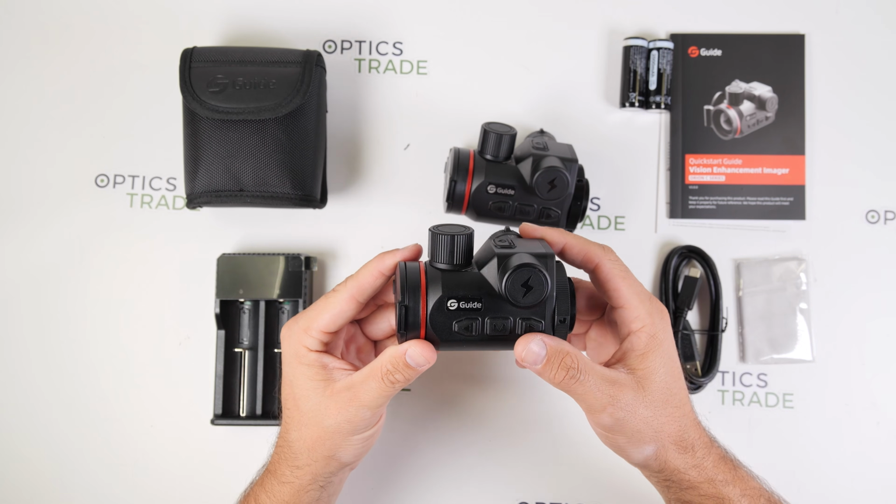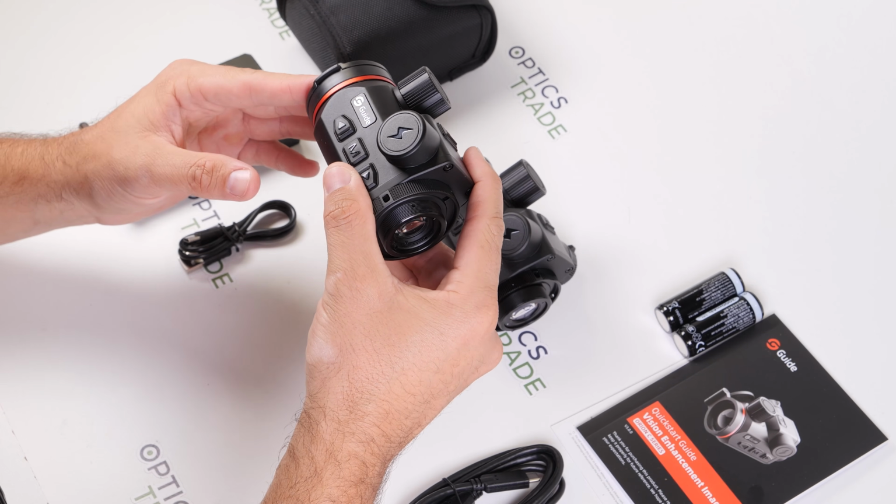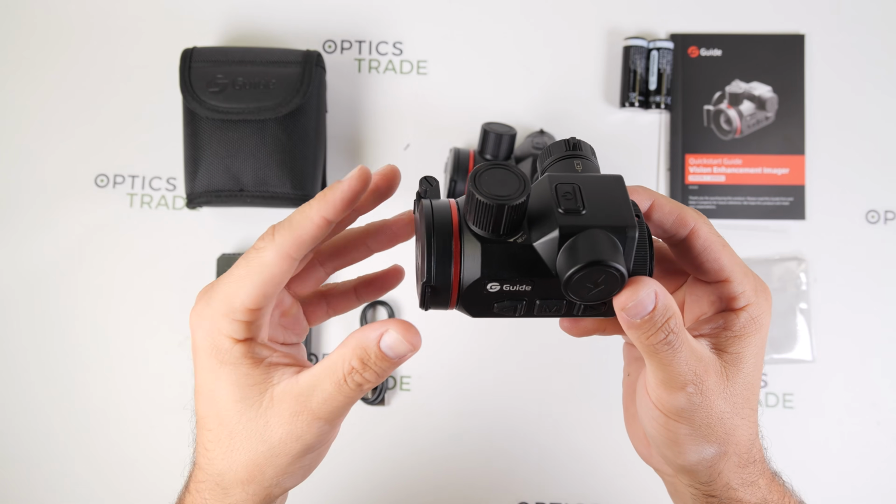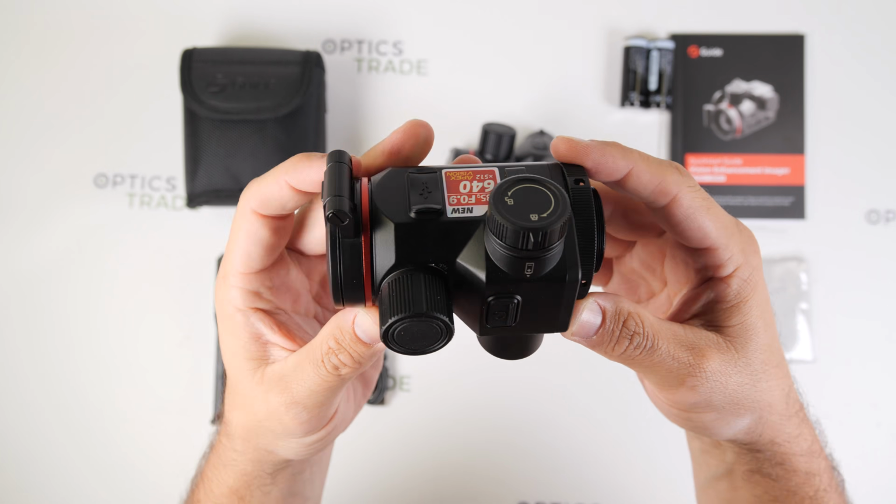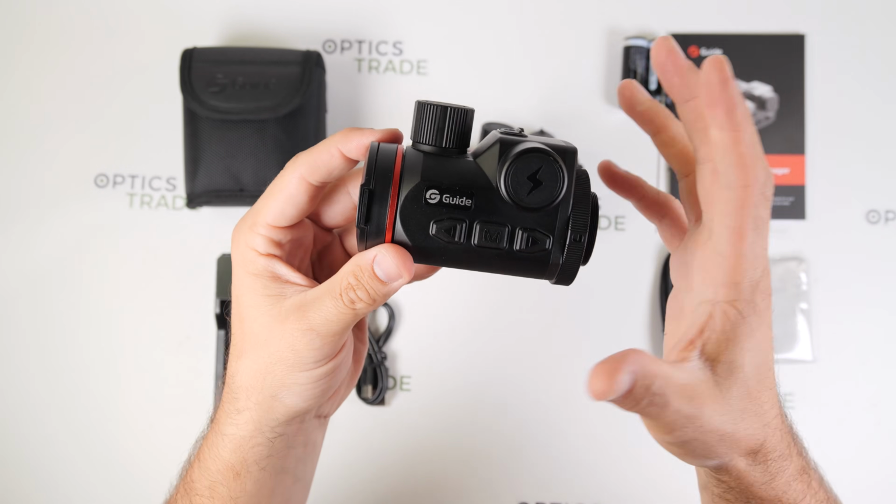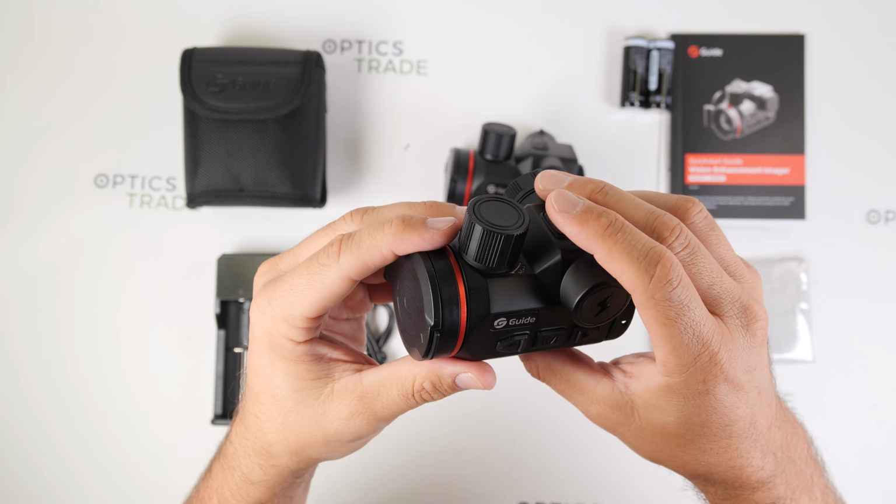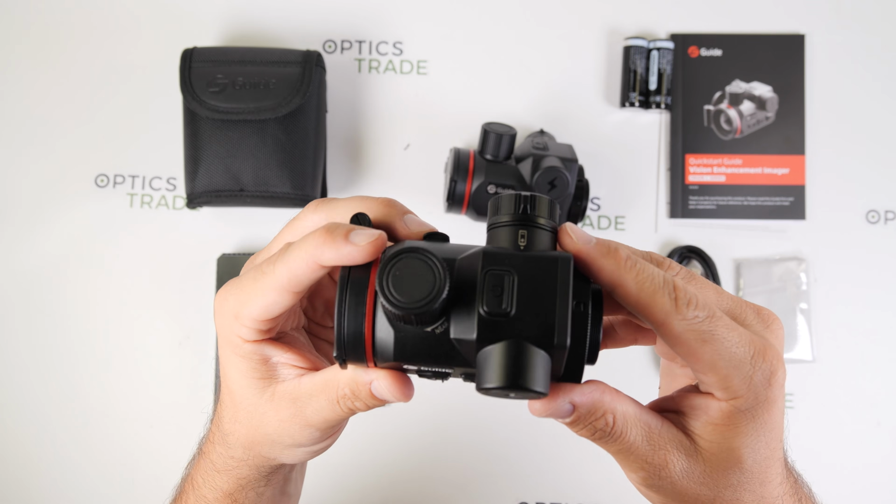These were officially introduced at EVA Outdoor Classics 2026 in March, and with the Orion C series, Guide set out to create an ultra lightweight and compact thermal clip-on without compromising image quality or performance. I personally think they achieved exactly that, and despite featuring a high resolution thermal sensor and a 35mm objective lens, the Orion C is one of the smallest and lightest thermal clip-on attachments currently available.